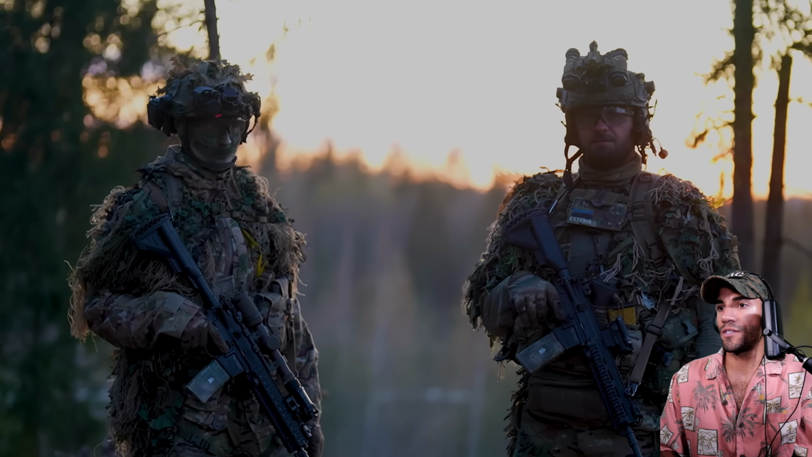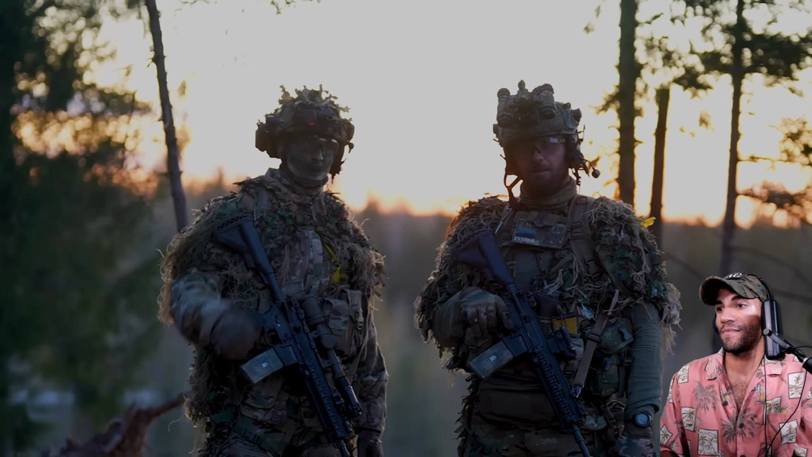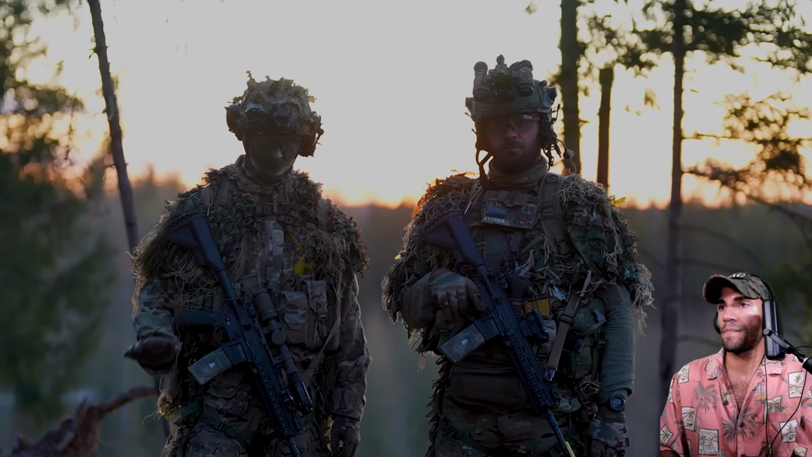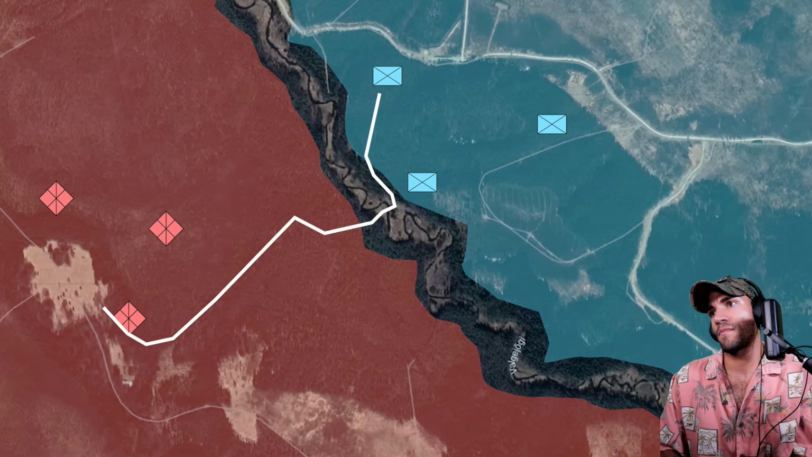Oh, they're behind the front lines. Yeah, that's pretty much it. We will not go straight through their lines. That takes a lot more discipline too. To the west of us, we're going to cross this river and use a flanking maneuver.